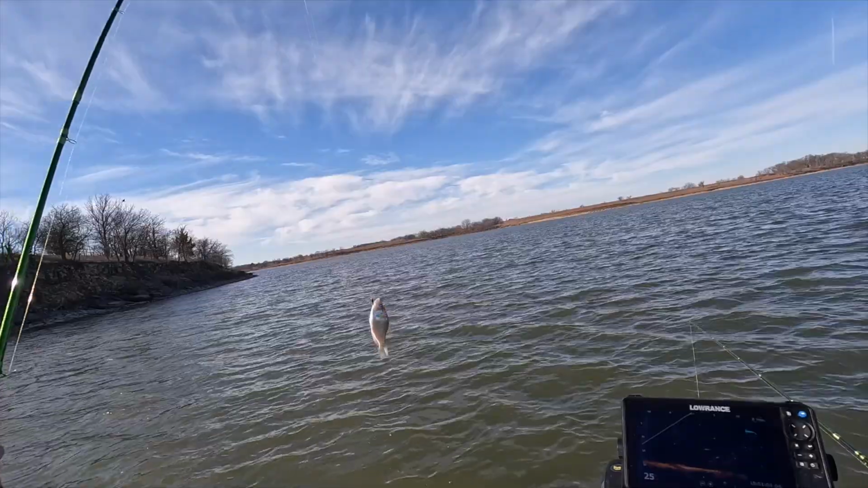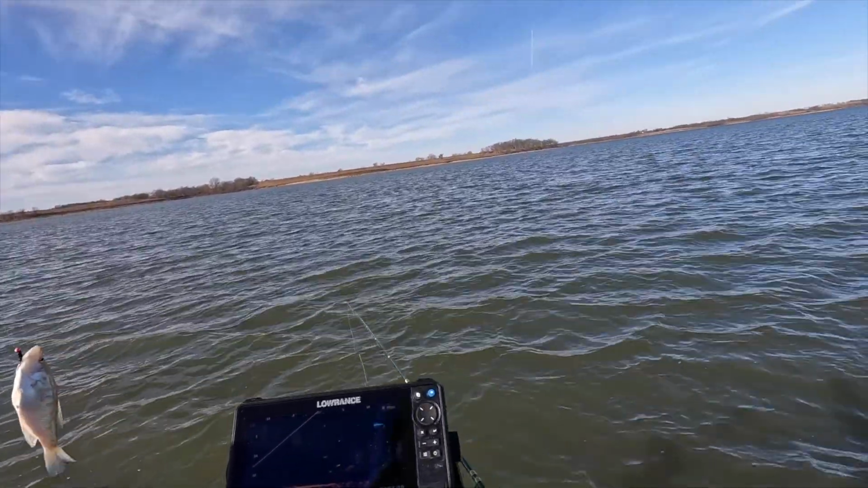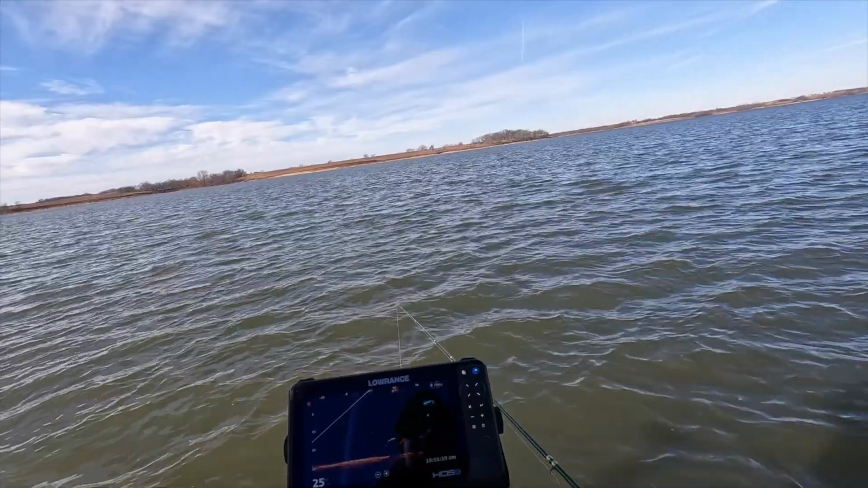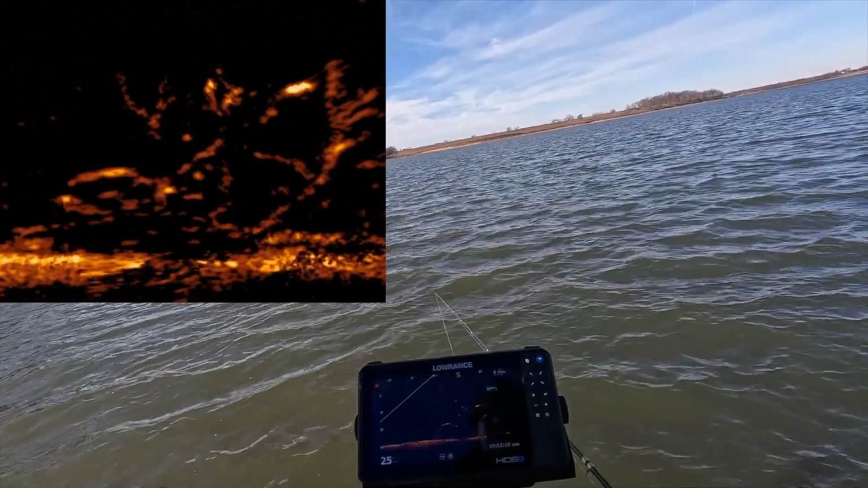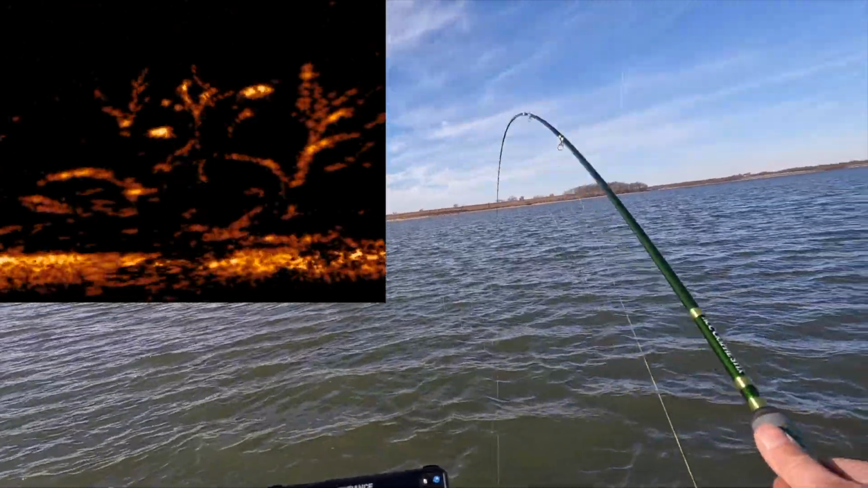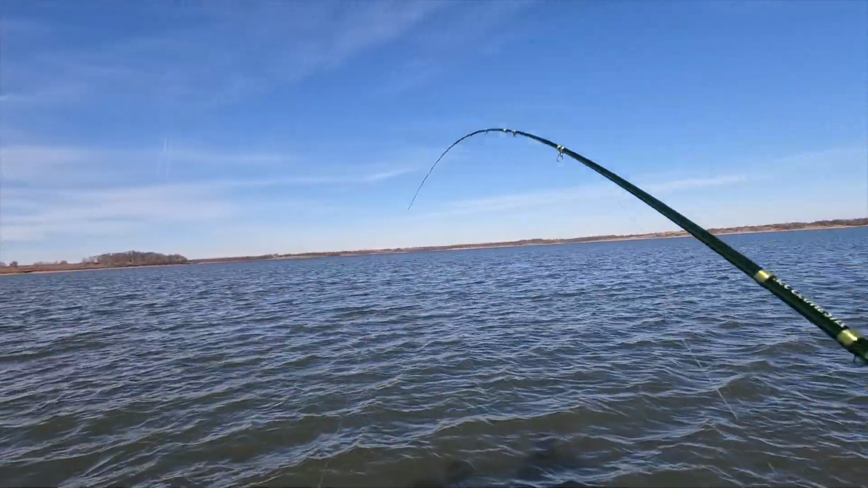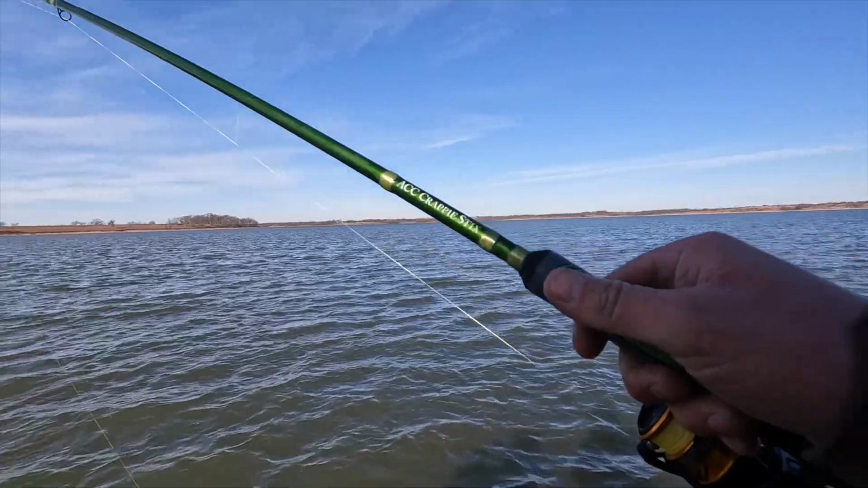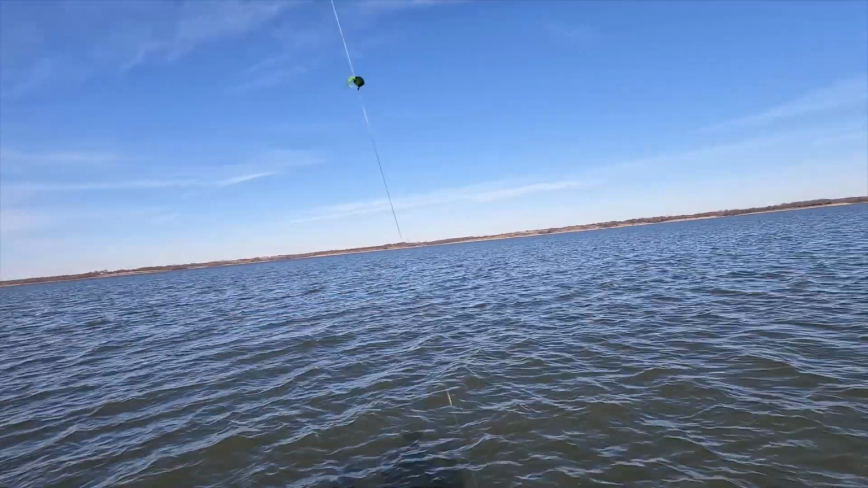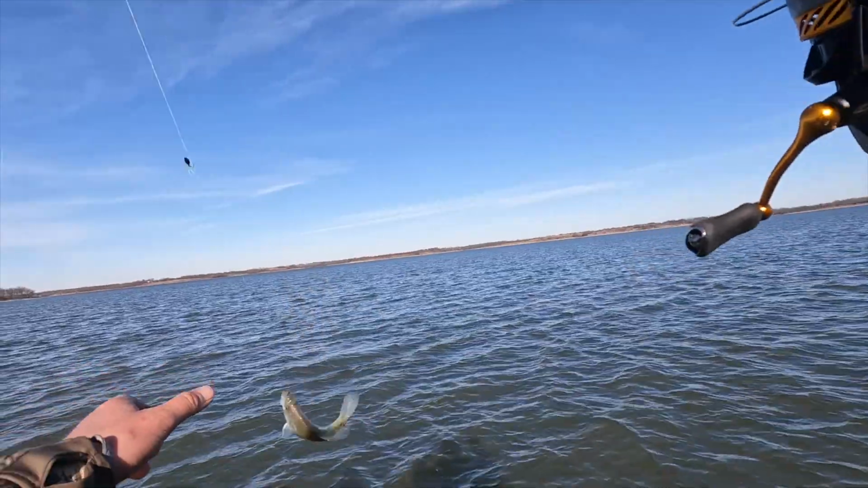Ooh, what in the world? Poor guy, you got him. Ouch. Open your mouth. He missed. Oh, I'm about to get smoked here. There he is. The crappie bite is just on fire right now. So much fun, man. I can't get enough of this.